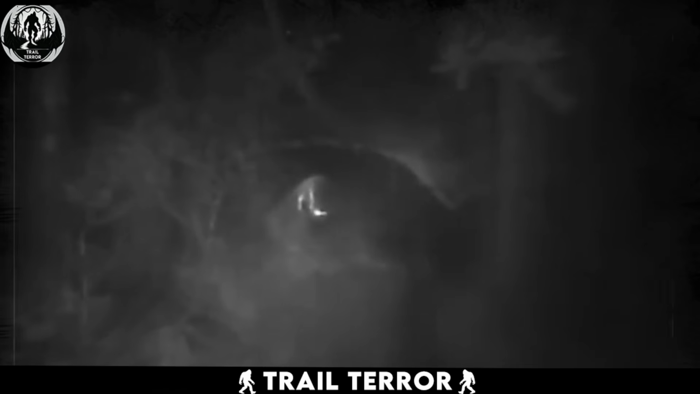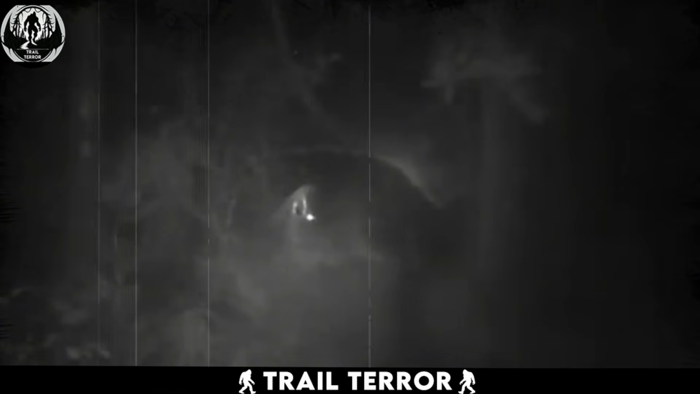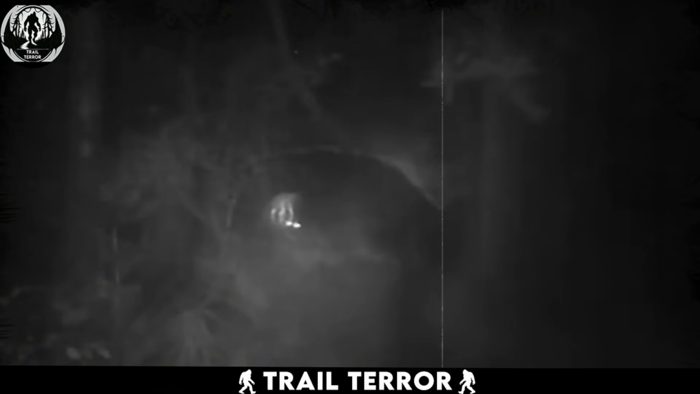In this video, captured by a trail camera in a forest at night, we see an intriguing and somewhat eerie image. The camera records a large, hairy creature lurking among the trees, its two eyes shining in the darkness. The creature's size and appearance evoke the image of Bigfoot, a legendary figure in folklore.